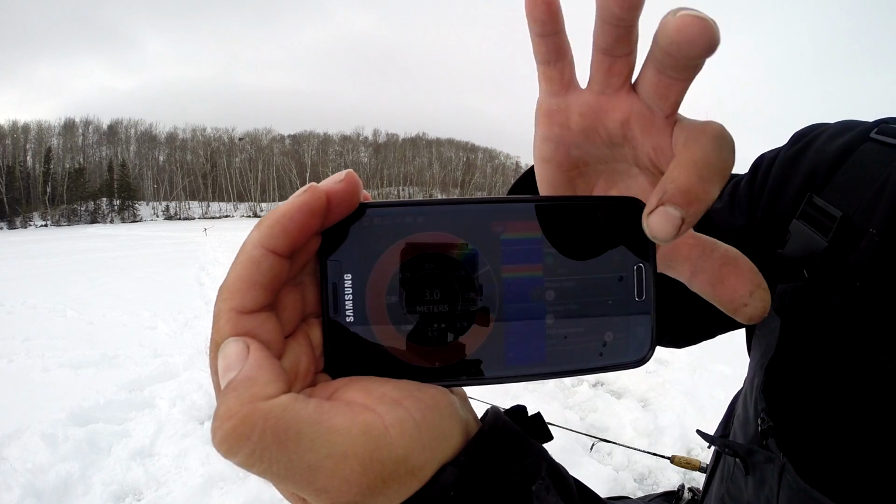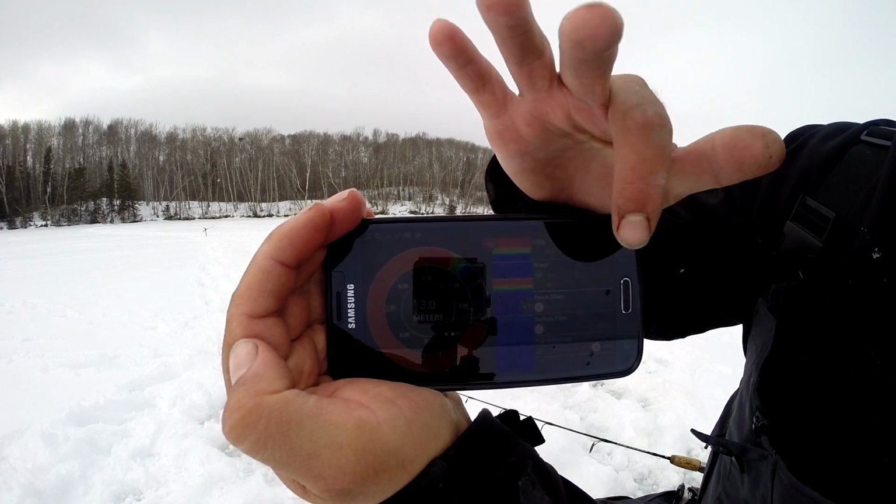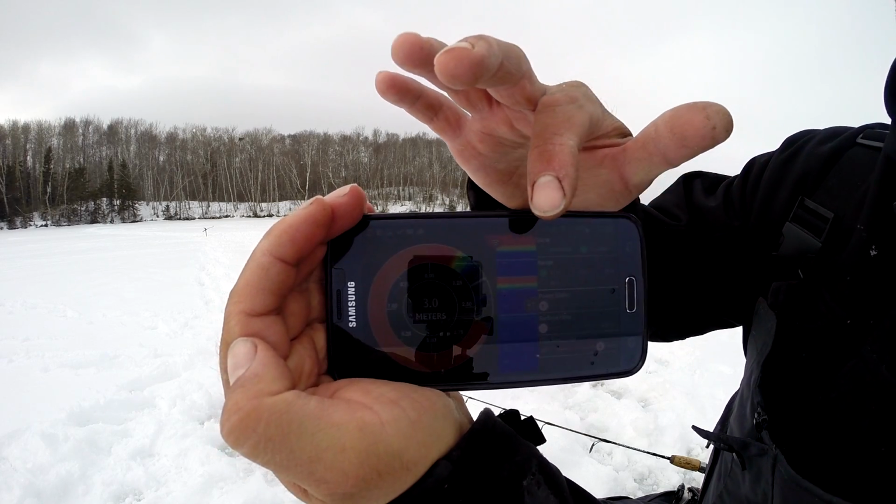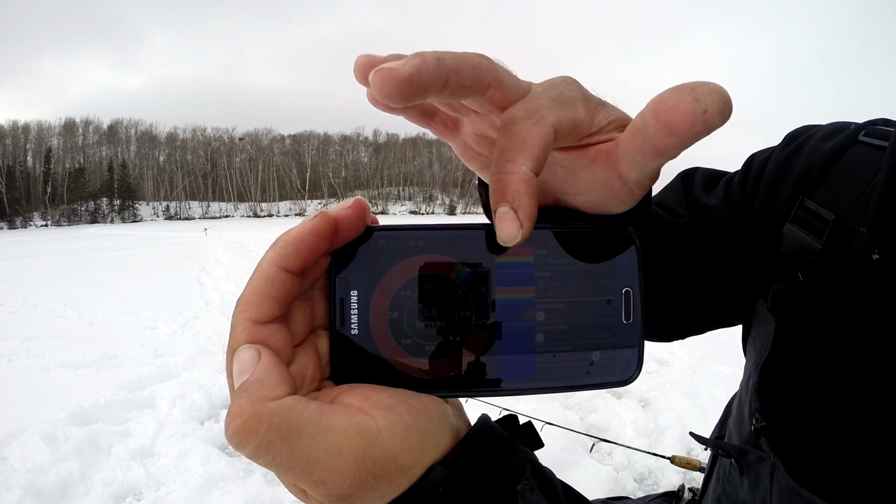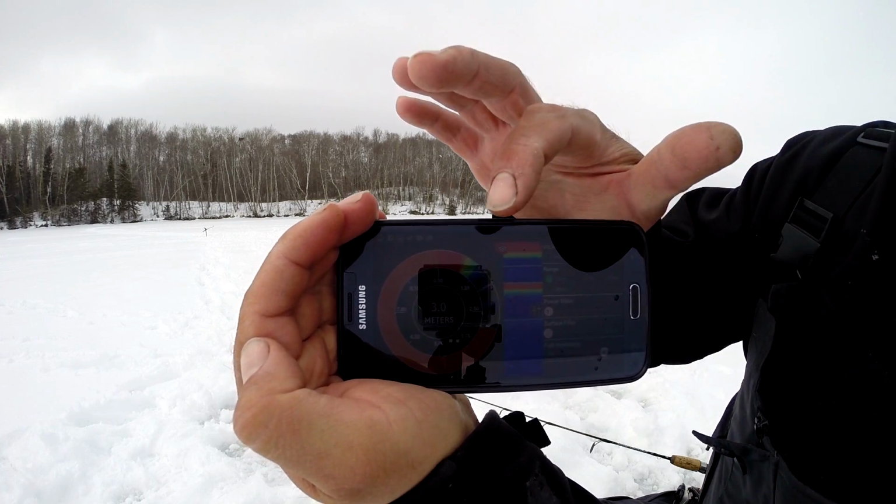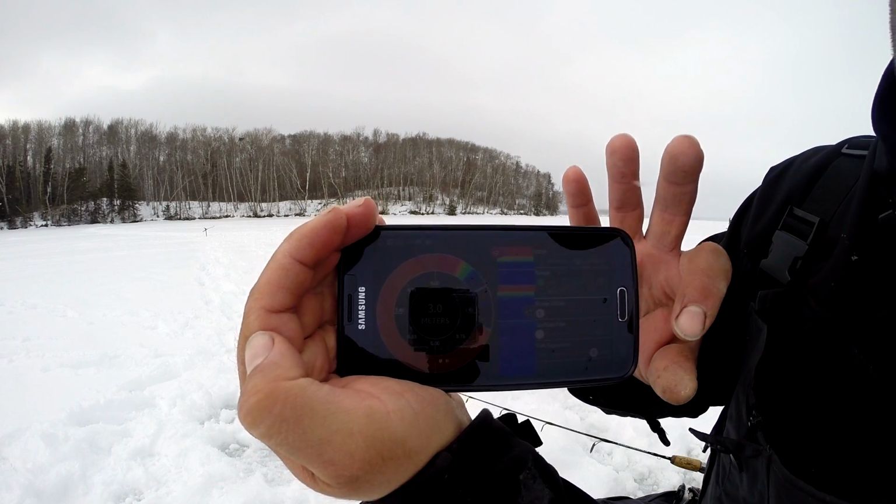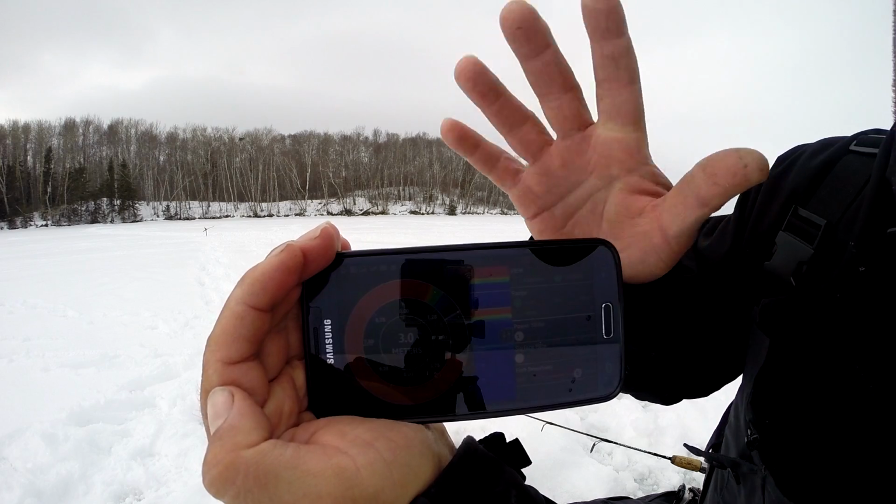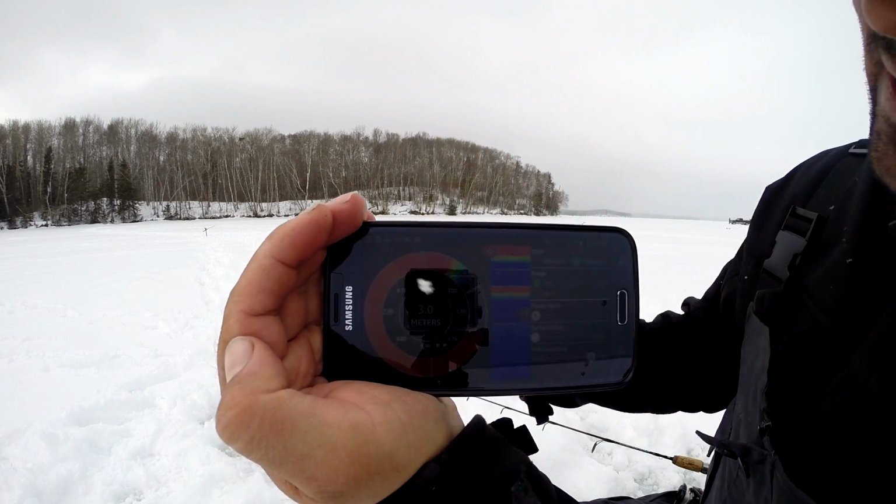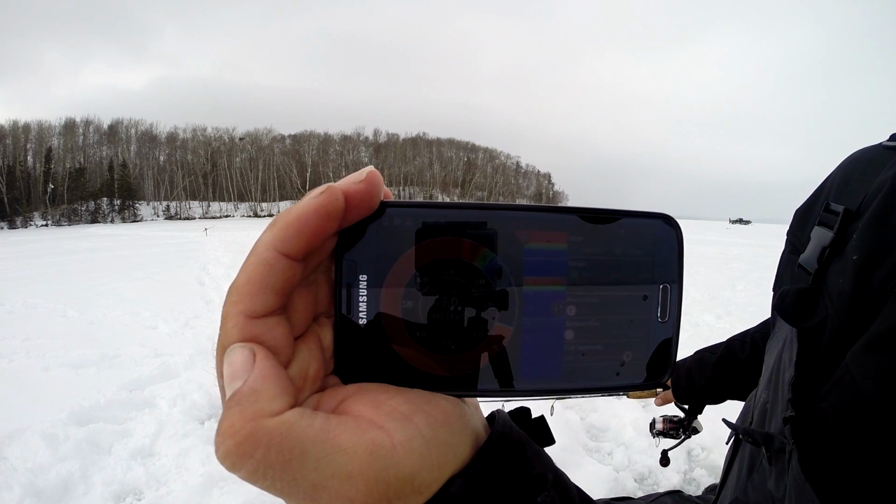You can also change it to a power slider. Depending on the depth you're at, you can turn it up or down. Then there's a surface filter, which you can turn up and down as well to get rid of some of that extra junk on the top. And then there's fish sensitivity. If you can't see your lure or the fish very well, you can turn the fish sensitivity up or down. That all works great, and I'm really happy with how the image looks.